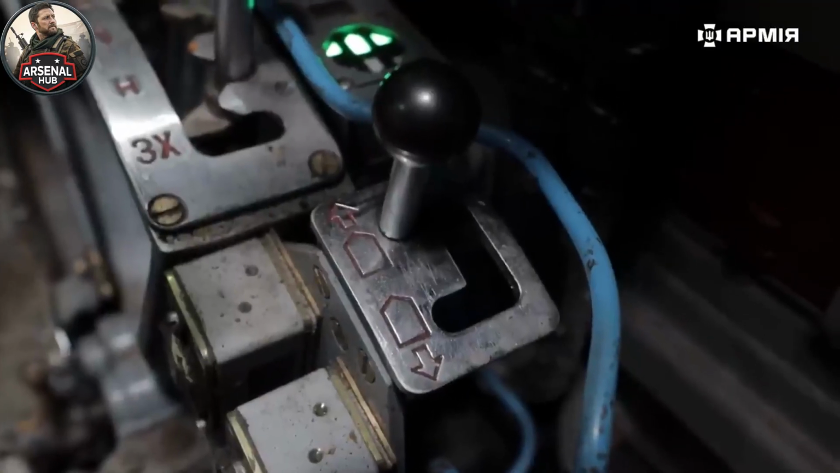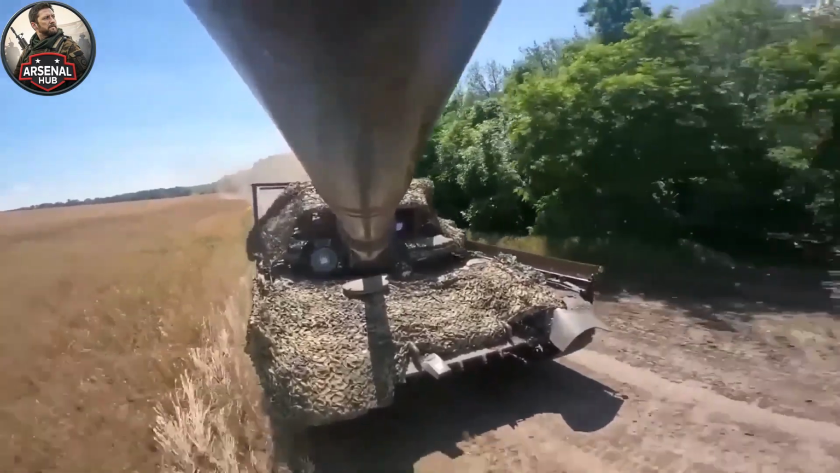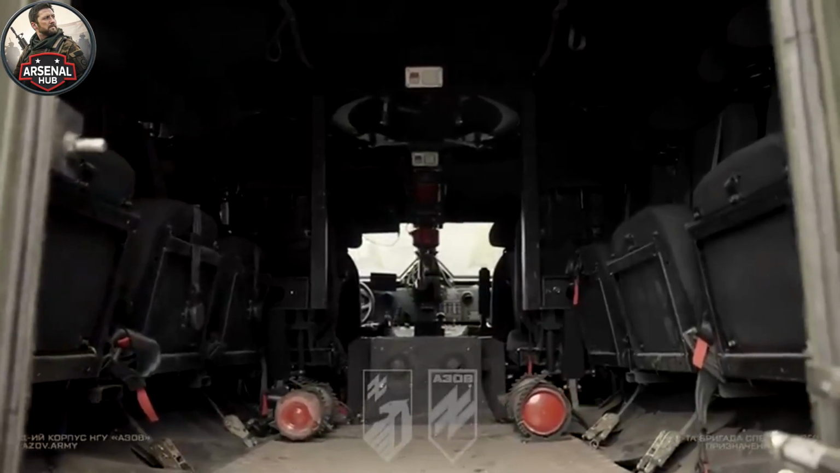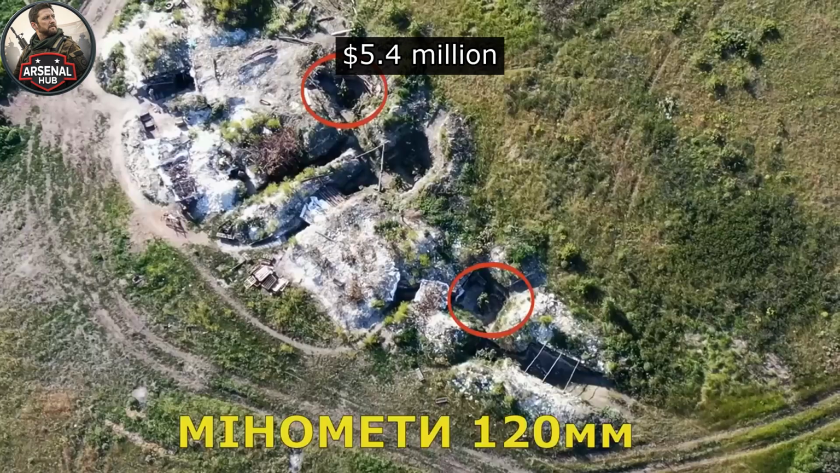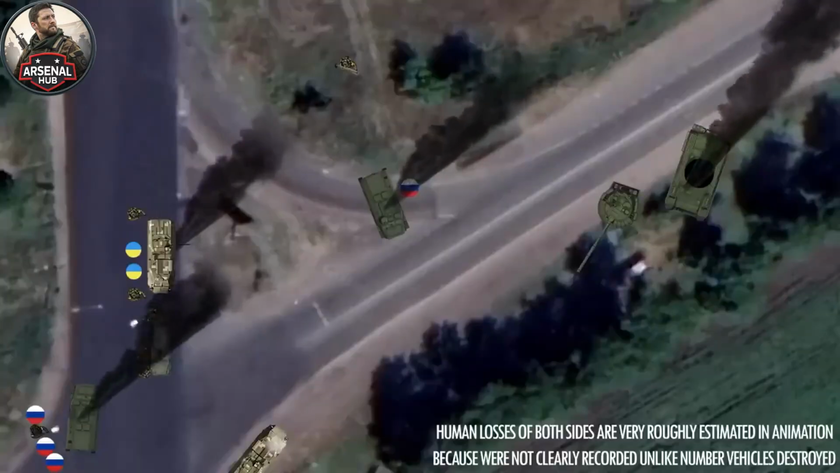The vehicle losses represent the most straightforward component of the material cost. 3 BTR-82A armored personnel carriers destroyed. At a replacement cost of approximately $1.2 to $1.8 million USD each under current Russian procurement conditions, the BTR losses represent $3.6 to $5.4 million. 4 cargo trucks destroyed.